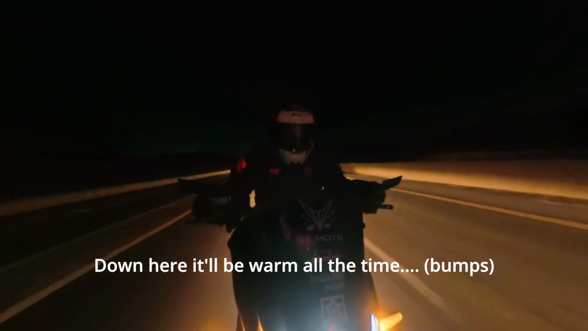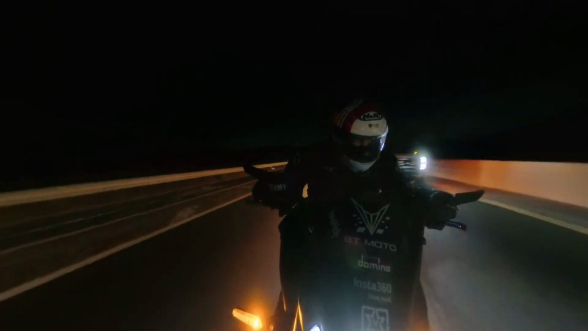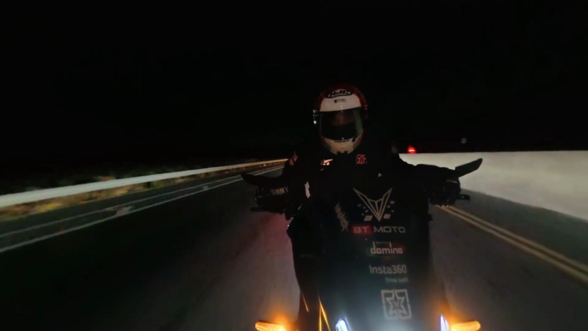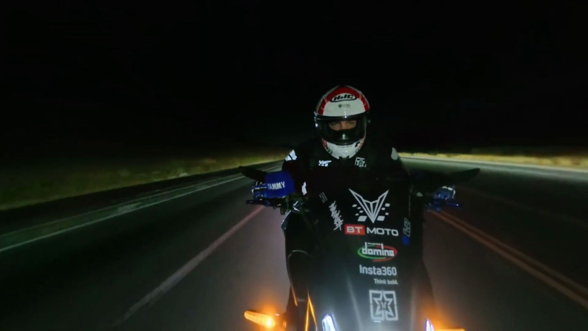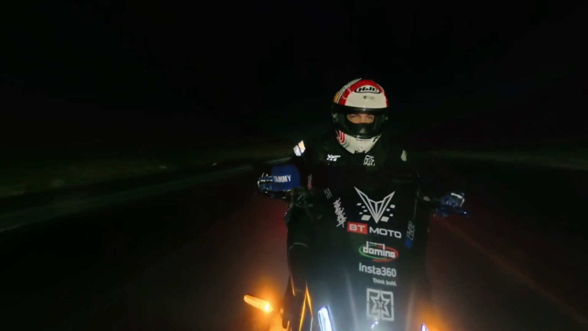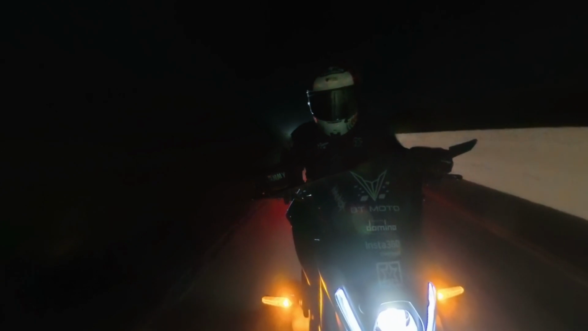Down here it'll be normal, but then, so I try to stay out of this lane where all the big rigs drive, so it gets all beat up. But normally you get up over there with Vasco, start going up over the hill, and it's moist down here. It gets kind of foggy up there, and it's not just regular fog a lot of times. It's called tule fog. It can get pretty bad. Hopefully that is not the case tonight.